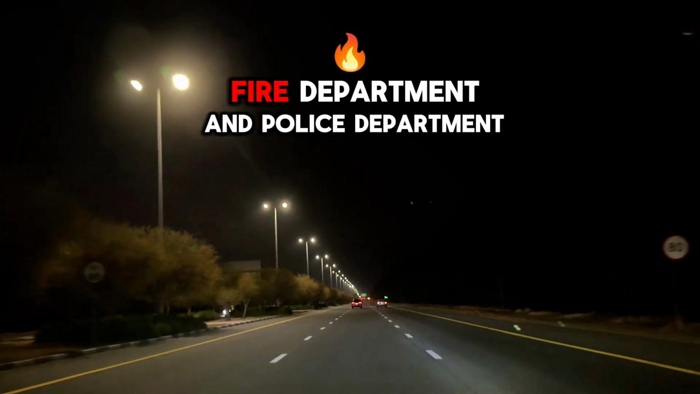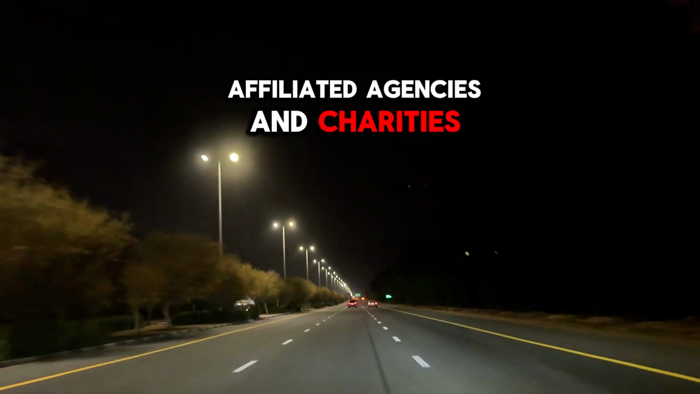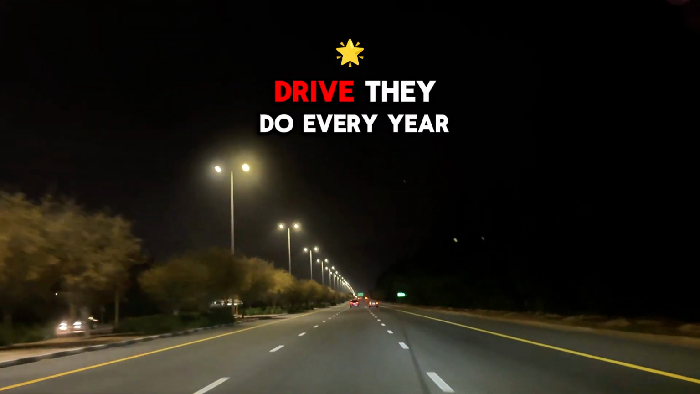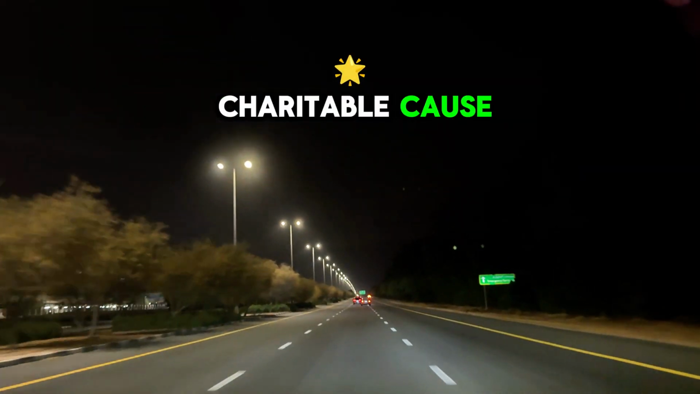1. Why do the fire department and police department need more money? This was more for affiliated agencies and charities. Think, the firefighters' boot drive they do every year. They don't keep your change you toss into the boot, it goes to a charitable cause.